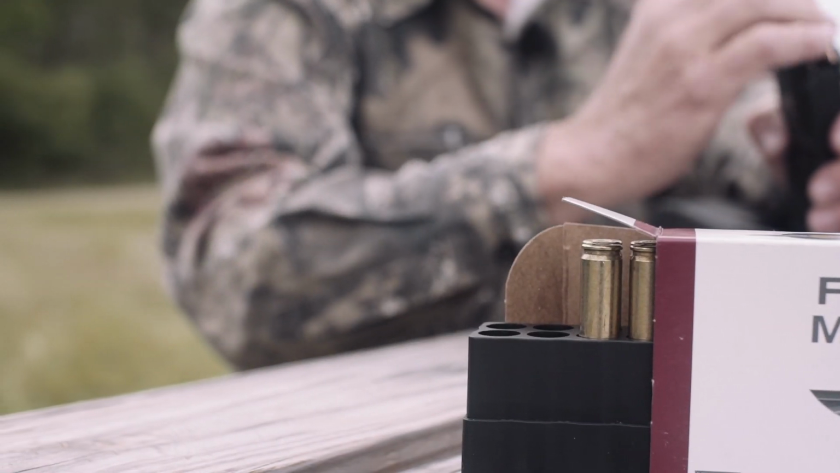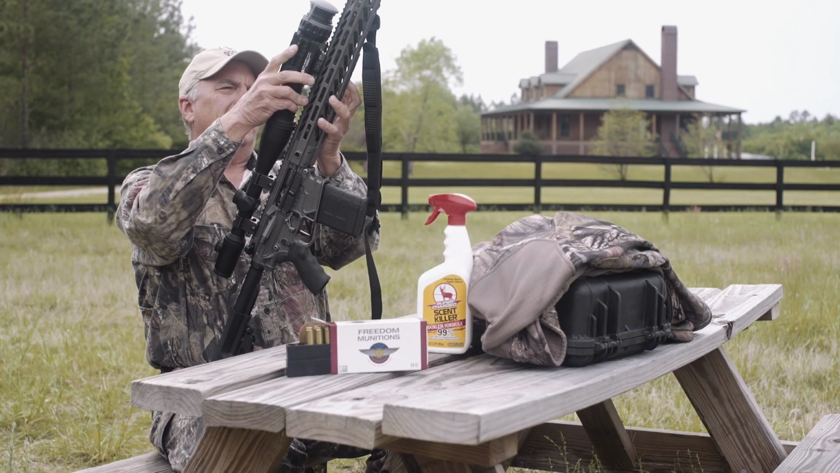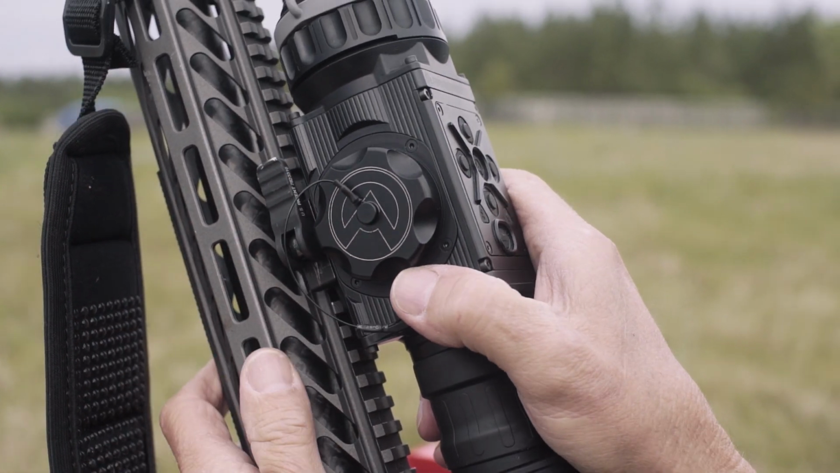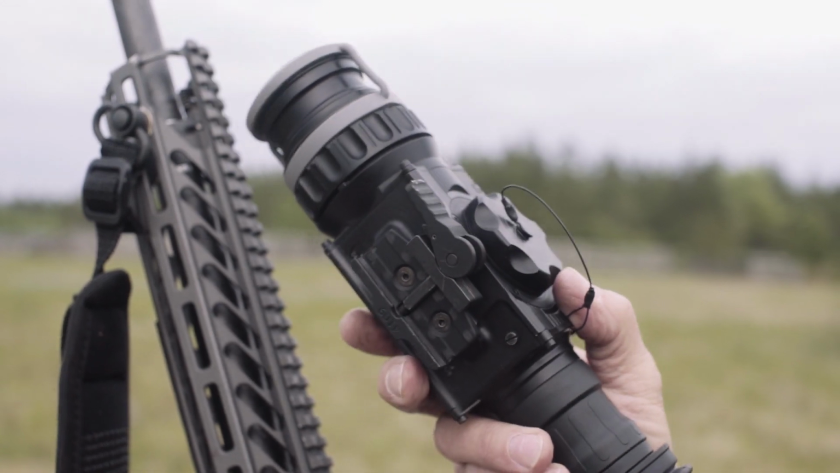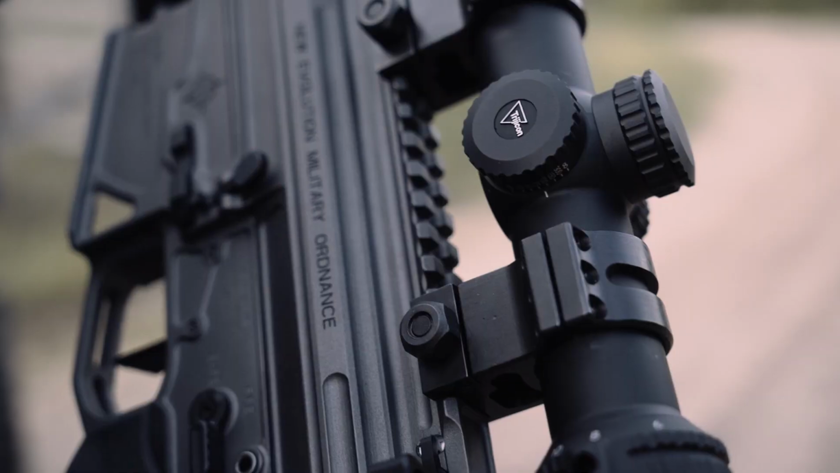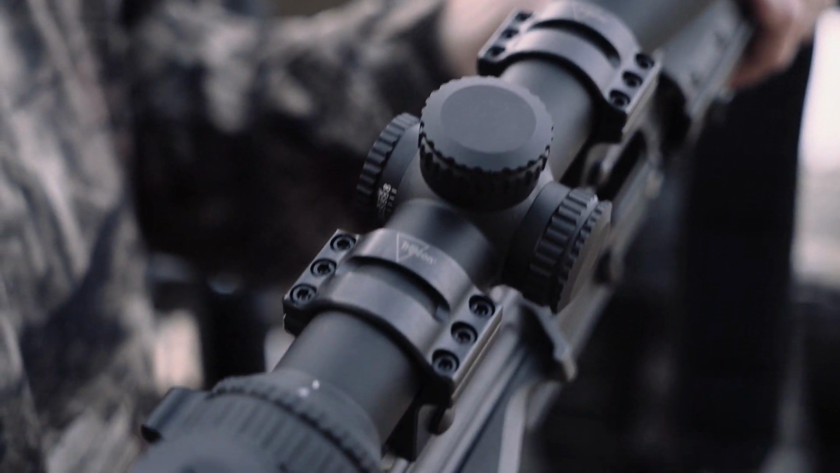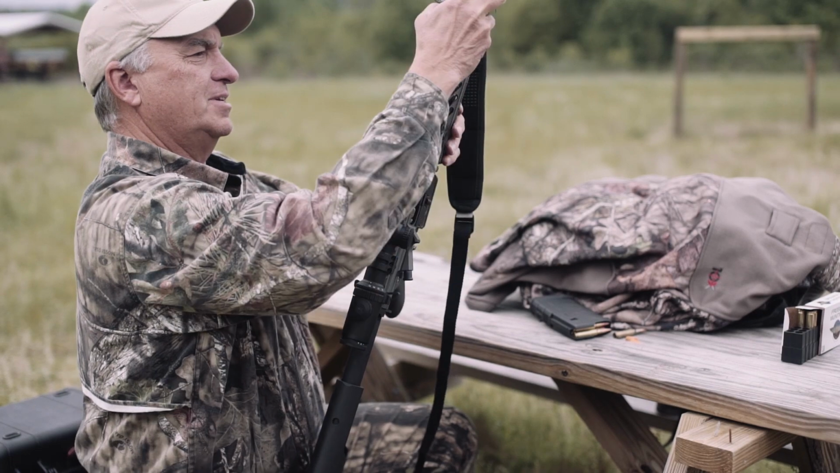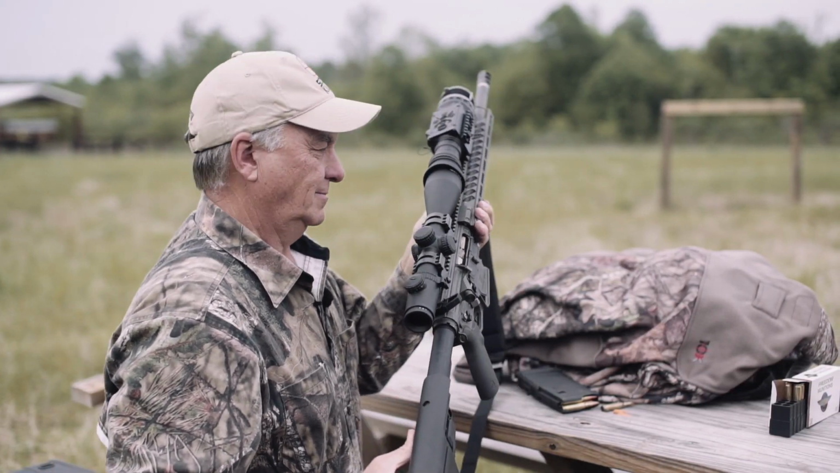Now the cool thing with this rifle is the thermal unit can come off and on real quick. In just a matter of seconds, I can pull it off, pull it back on. You'll notice I have it topped off with a variable power Trijicon scope that has an illuminated reticle on it. We're gonna go out and create some history with it. Tonight, all we've got to do is just get the thermal back on, and the pigs are in trouble tonight.